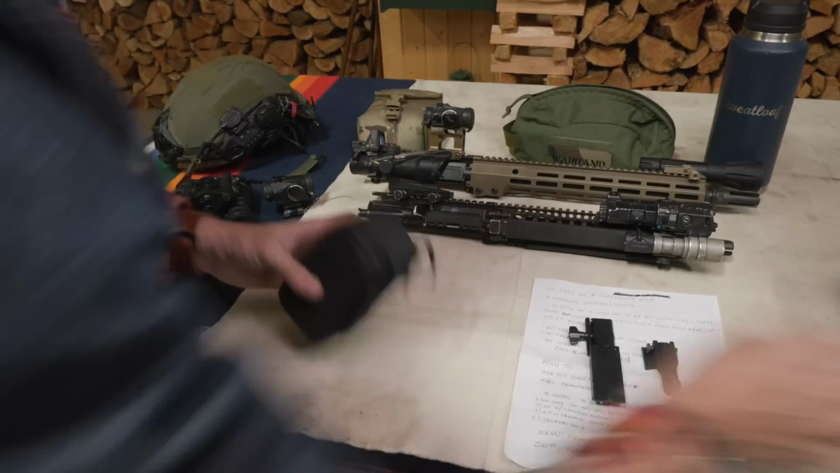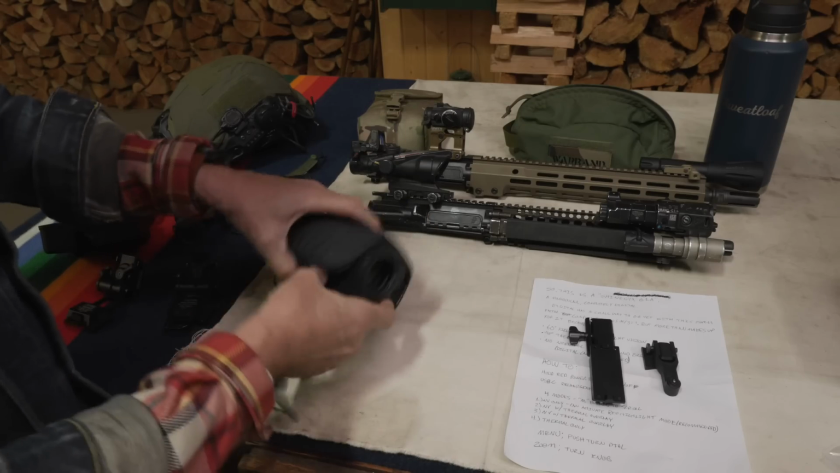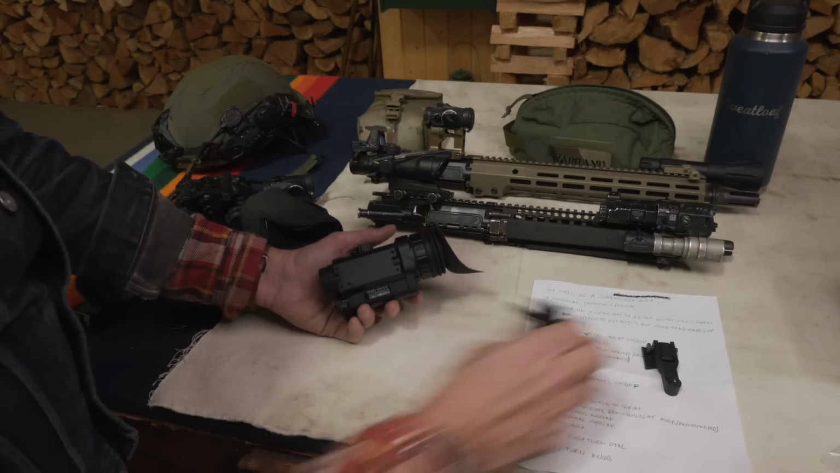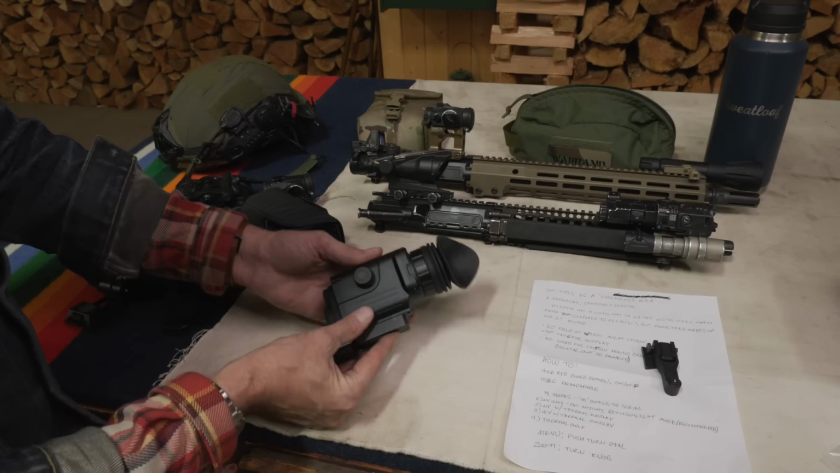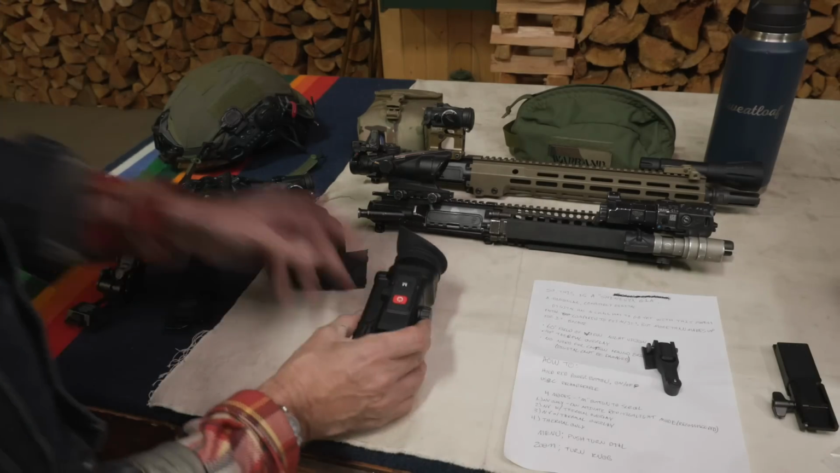But enough of that. Let's get into the meat and potatoes here and take a look at this unit. This is a monocular, meaning it's a handheld unit, or it can be used as a weapons mount. You see right there on the bottom, this interface is very similar. It's got the lugs on it. All this is a metal housing and a very simple, clean interface. Let's bring you up close here and I'll show you the nitty gritty.